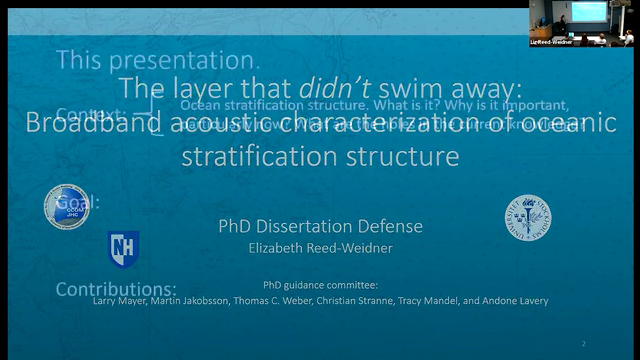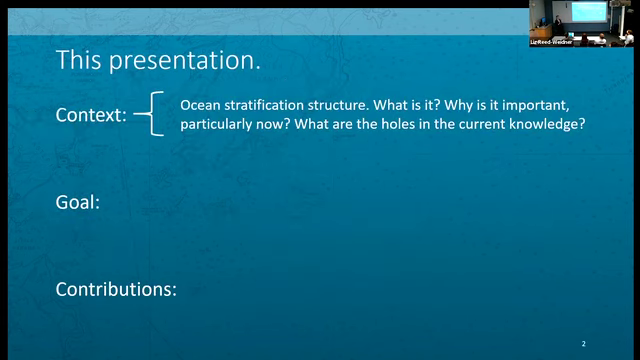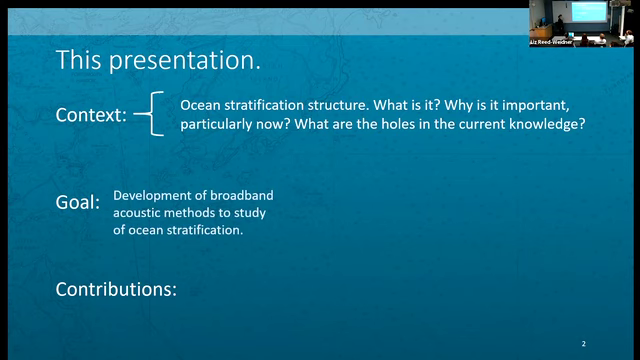So I'm going to start with some context for you all. I'm going to define ocean stratification structure, and I'm going to tell you a little bit about why it's important to the field of oceanography, particularly in our current moment. And I'll talk a little bit about what's missing in terms of our knowledge about stratification structure. And that will bring me directly to the sort of overarching goal of my work, which is the development of broadband acoustic methods to study ocean structure.